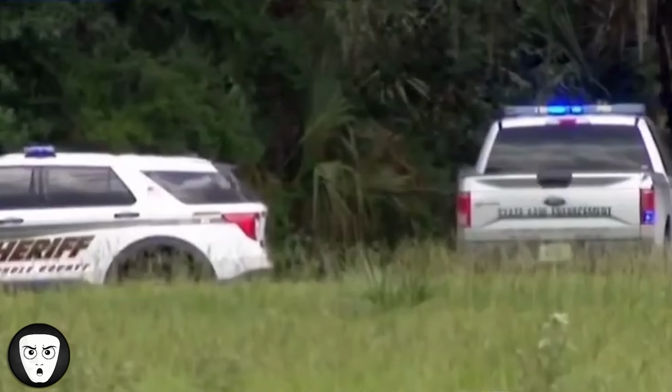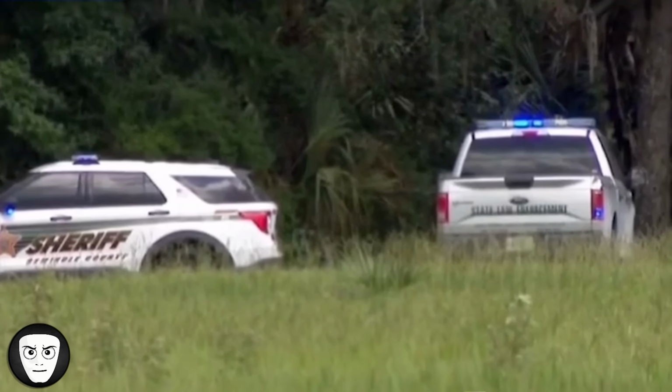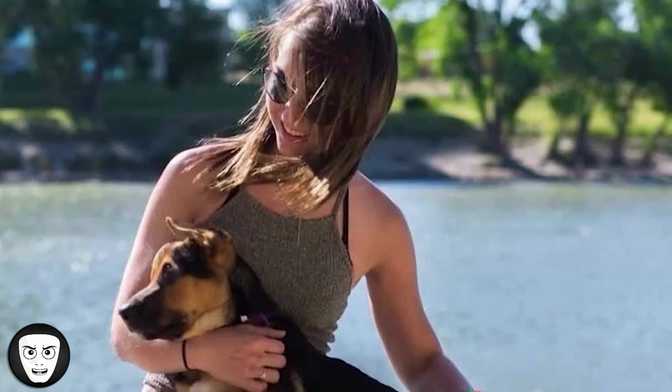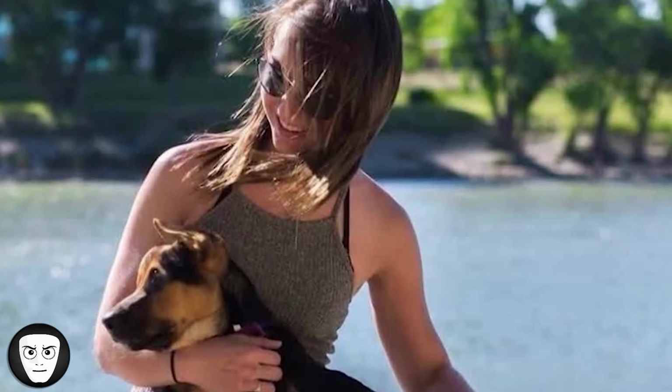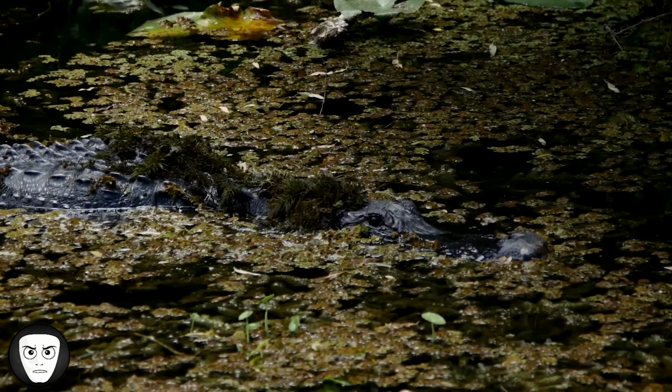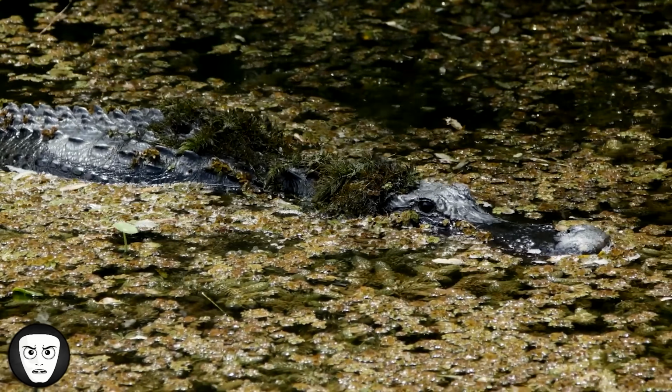Her boyfriend immediately tried to pull her away from the animal while friends called 911. The emergency call captured the chaos as those around her desperately tried to help. First responders rushed to the scene, but Brittany had suffered catastrophic injuries. According to authorities, she passed away while being transported to the hospital. Following the attack, wildlife officials captured 2 large alligators from the area as part of the investigation.